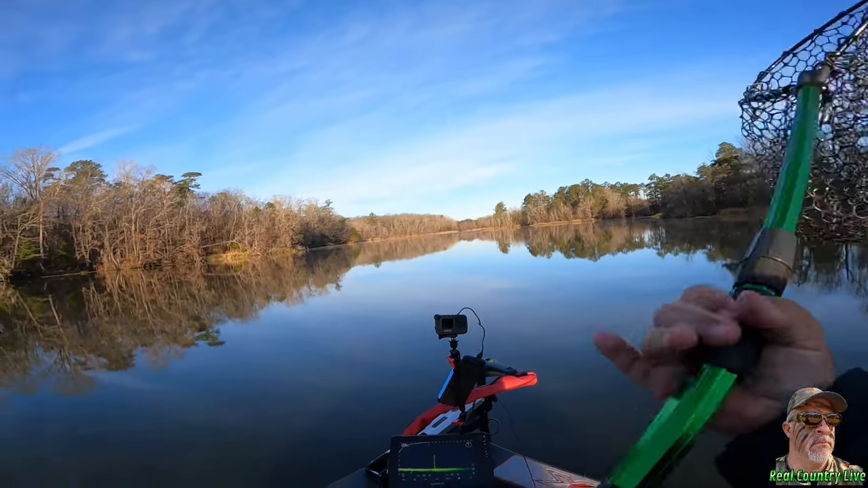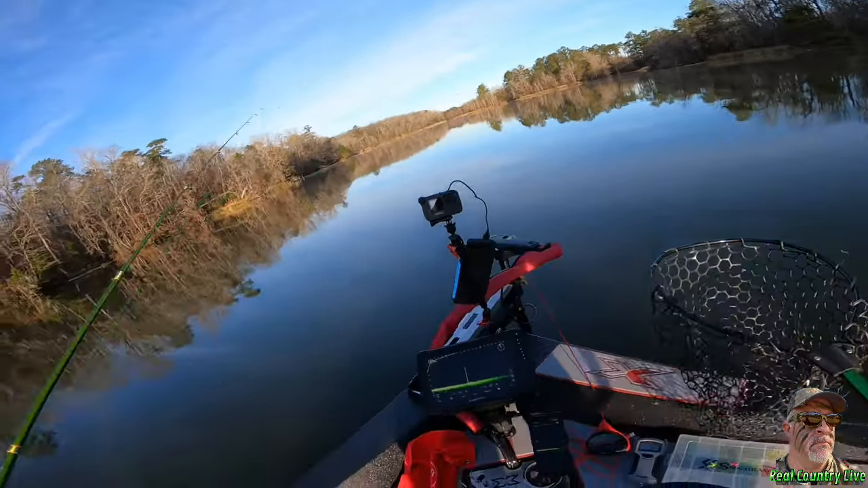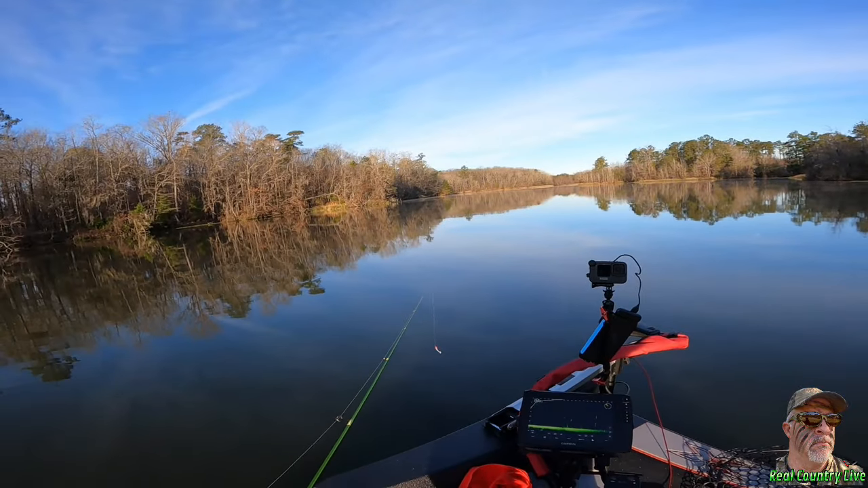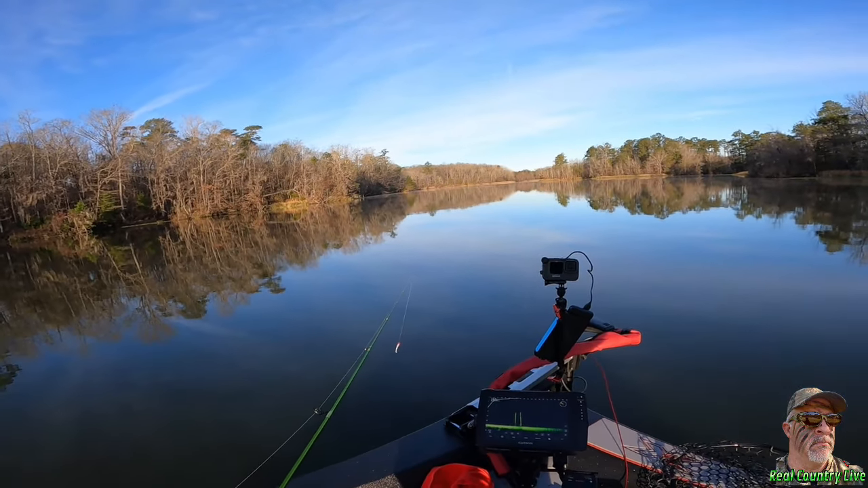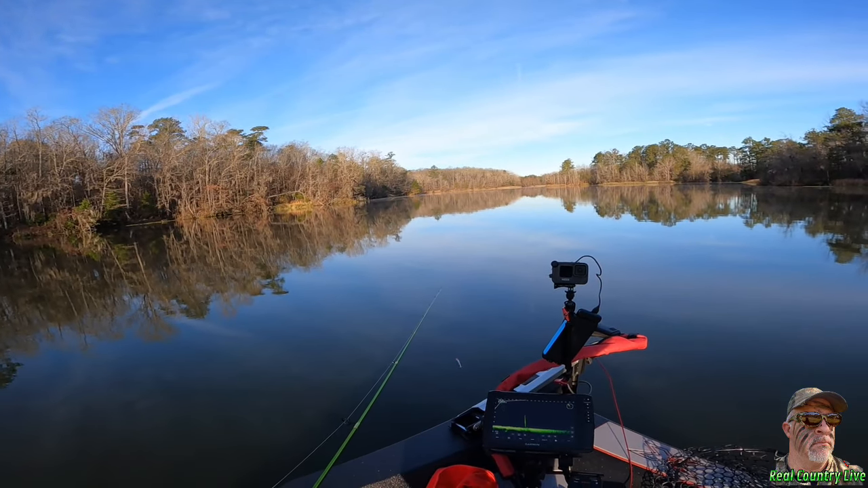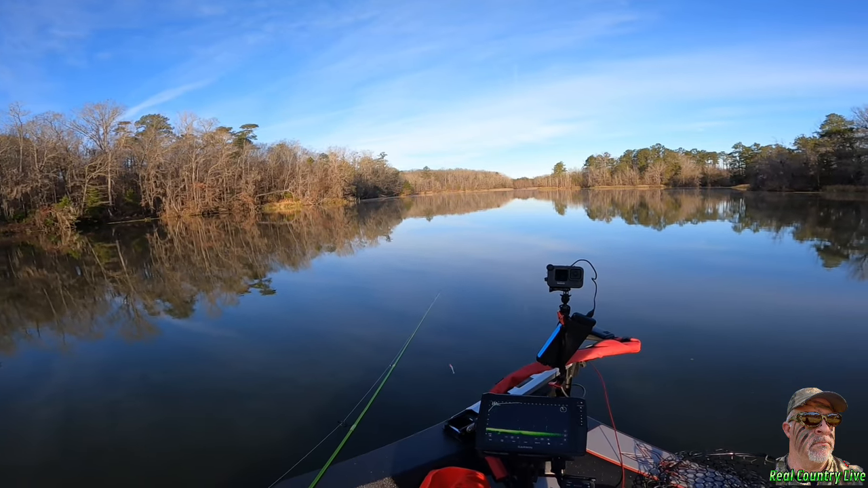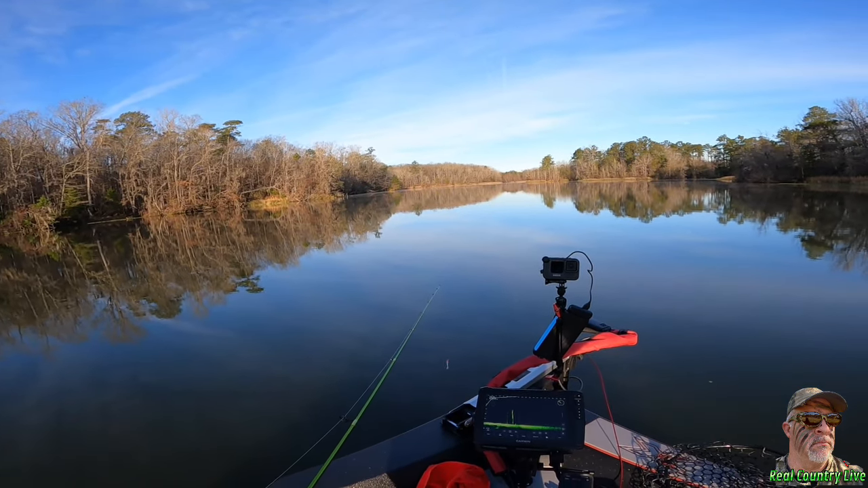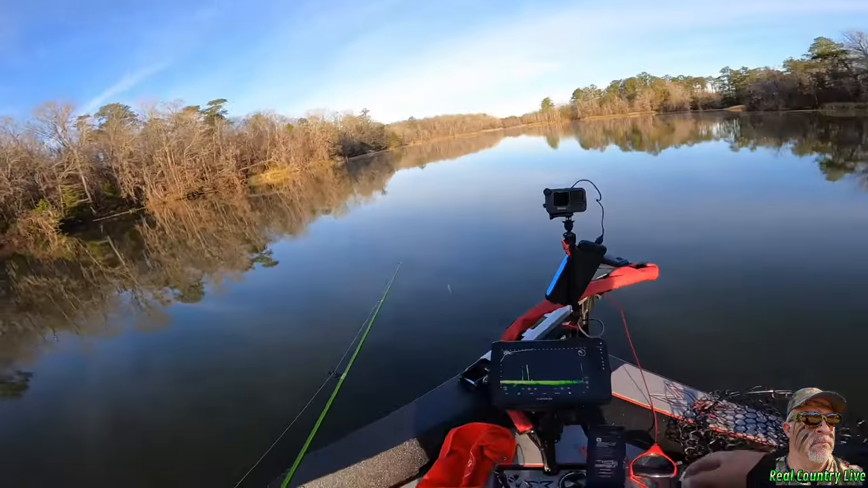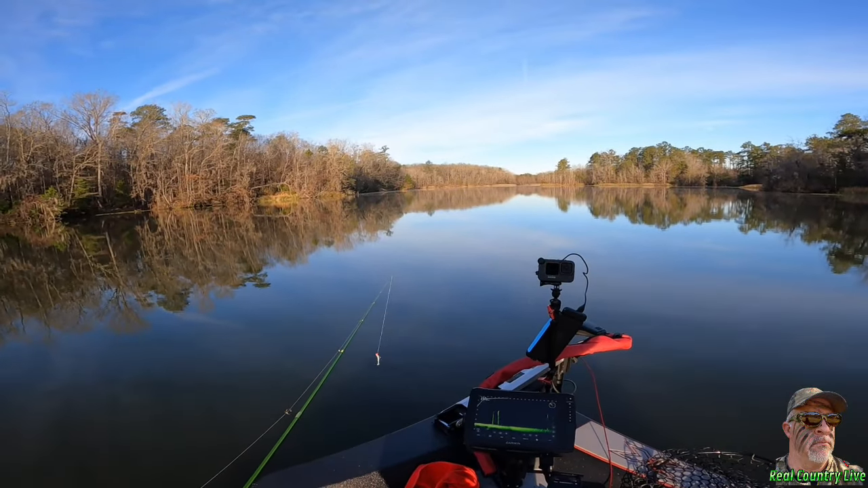Get my net out. I brought my net with me this morning. Got it ready. Man, I was hurting it the other day. Every time I'd catch a fish, I'd get nervous. But I didn't lose one. I got them all in. So let's pan out through here. Let me turn that back on. Till I get up here and get ready to set up on one.